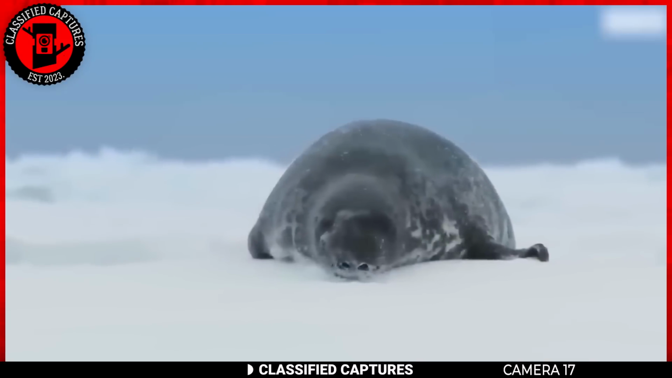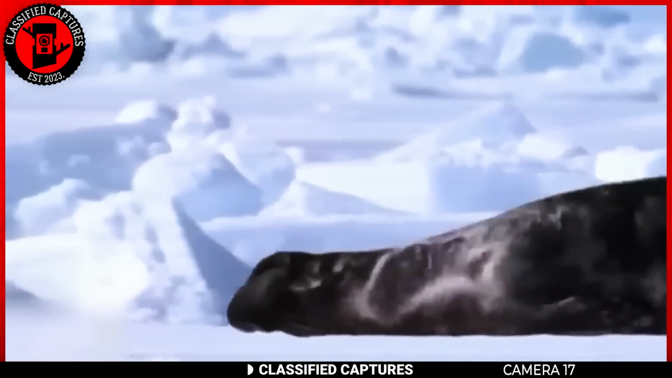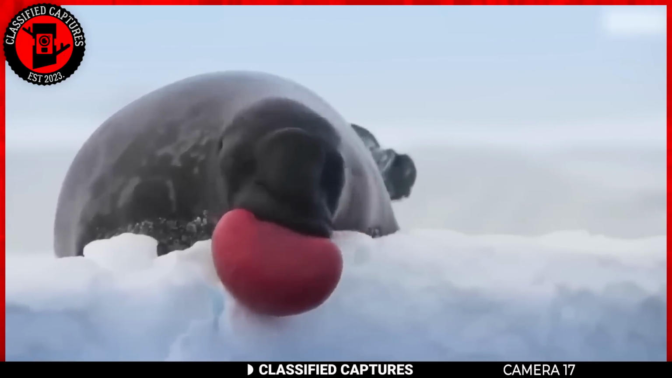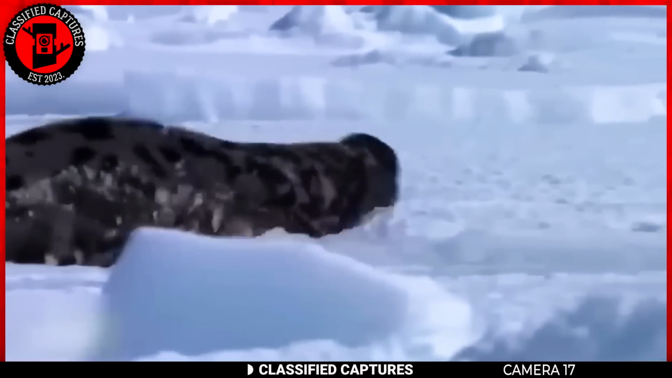These seals are well adapted to their cold and challenging environments, primarily found in the Arctic and North Atlantic. While they may not be engaging in chewing gum, their behavior and features are captivating in their own right. Hooded seals are skilled swimmers, spending much of their lives in the ocean and occasionally coming ashore for breeding and molting.